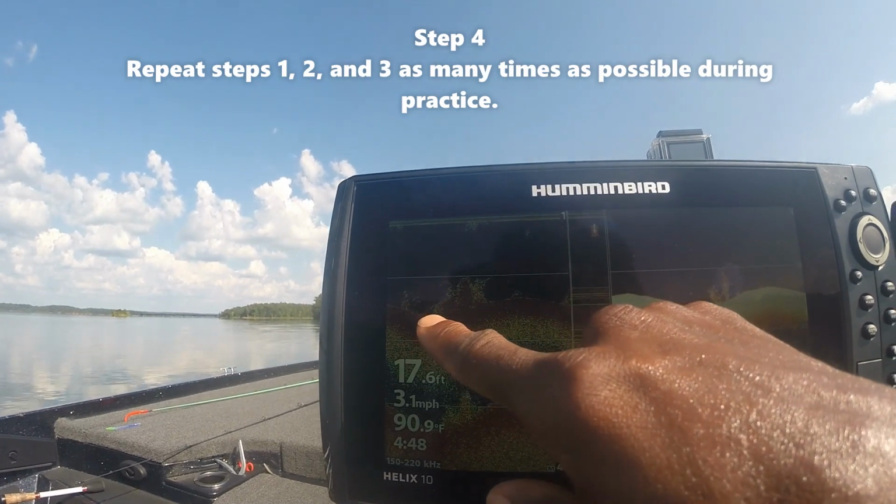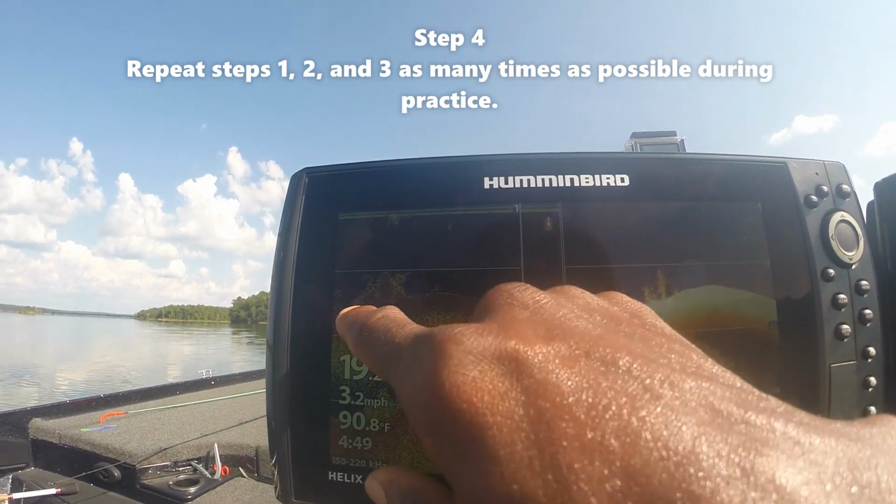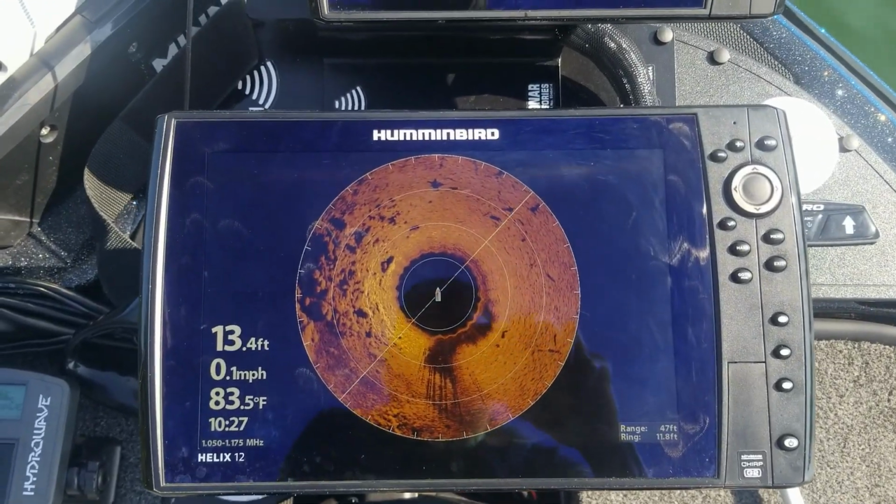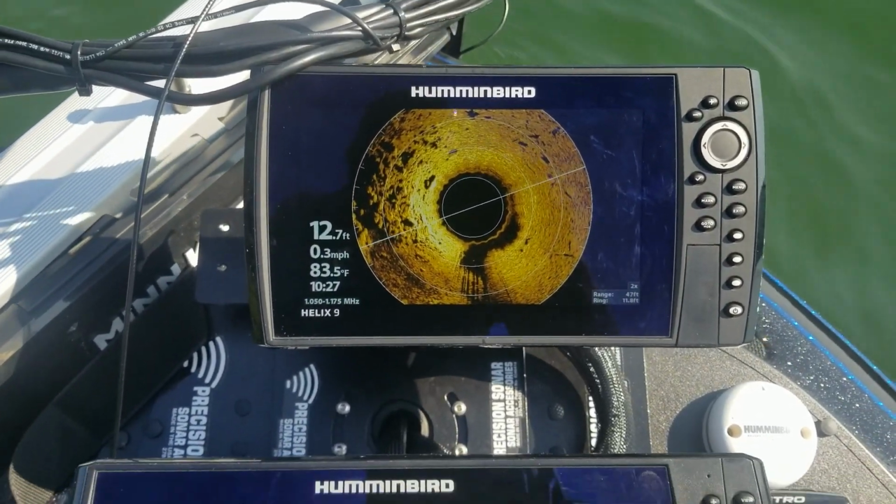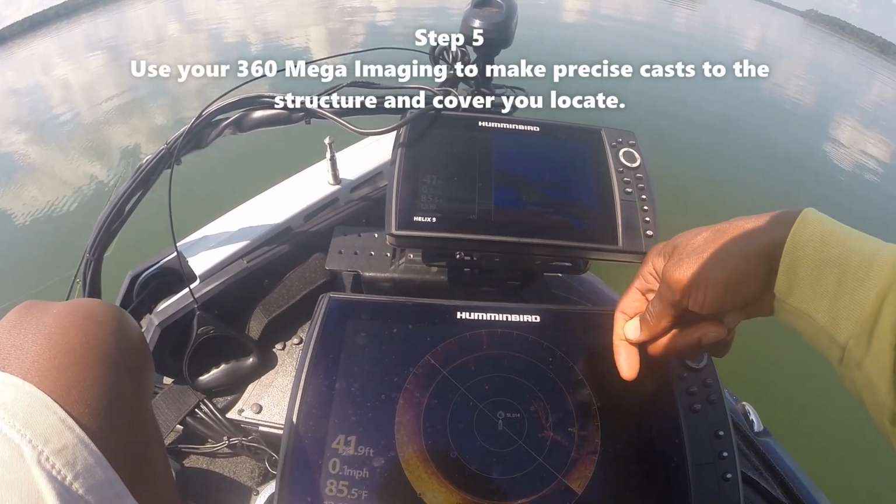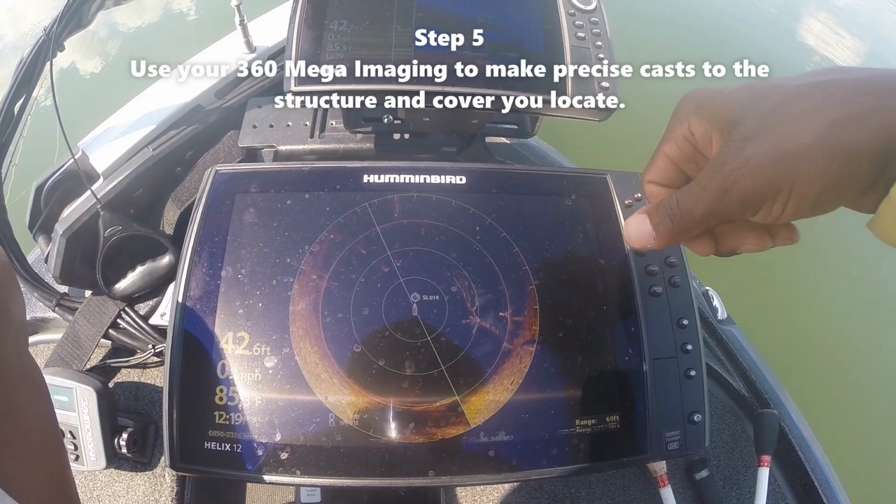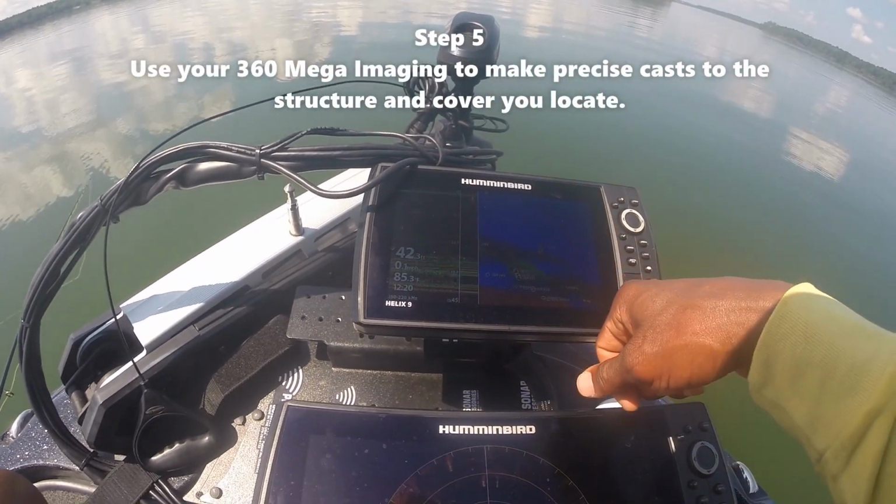Oh yeah, now that is lovely. Look at all those fish mixed in with those brush piles back to back. As you can see, I'm over here with some rocks. A nice group of rocks off to my left. And you can see other submerged timber and things like that in there. But that's a real good picture of a tree that I'm sitting right on top of. That's what it looks like on the sonar.